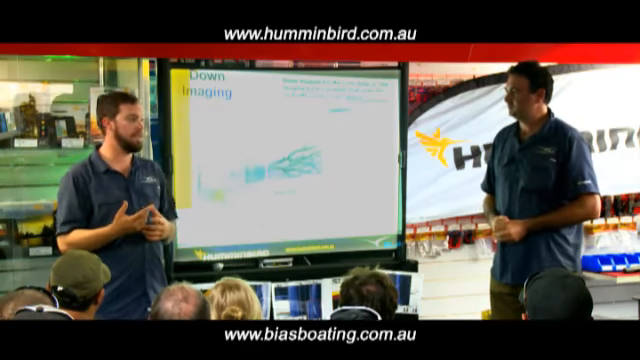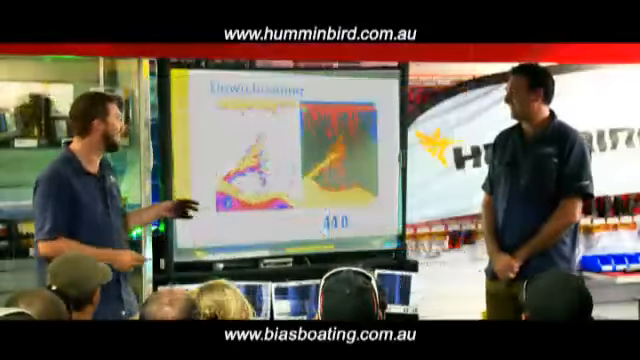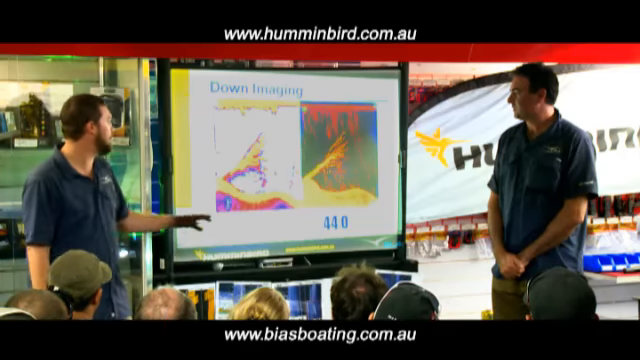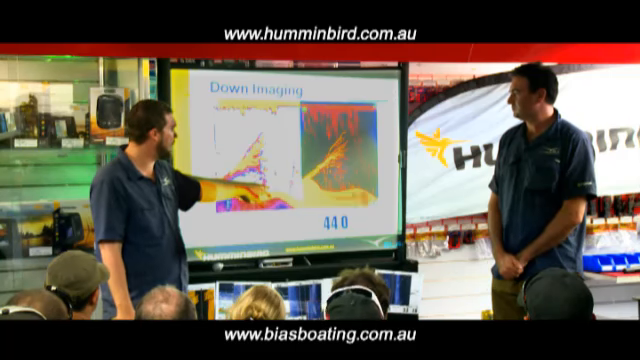The advantage of this, if we flick across to the next slide, is that we can start to build image-like quality pictures of the bottom. The example here is a very similar snag. I believe that's in the Daly as well. Yeah, so on the left-hand side, northwest, so probably in America, we've got our traditional 2D image, a nice picture of a tree, I would suggest, with a few fish sitting underneath it.